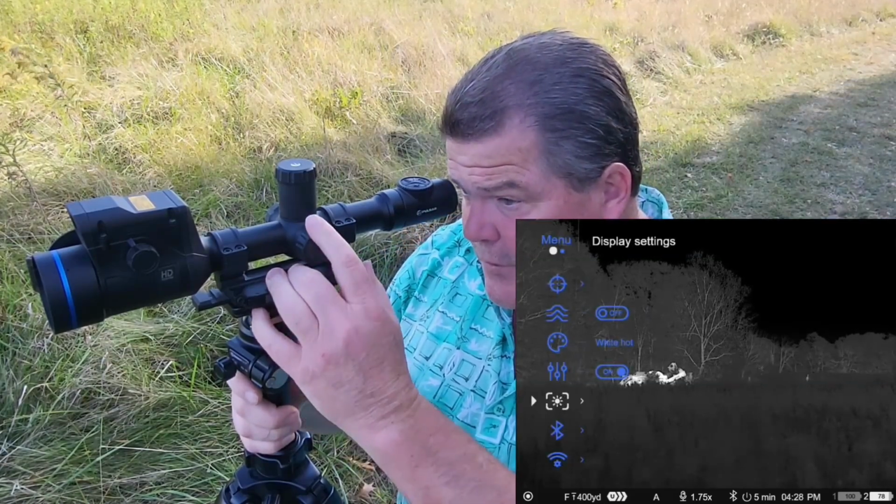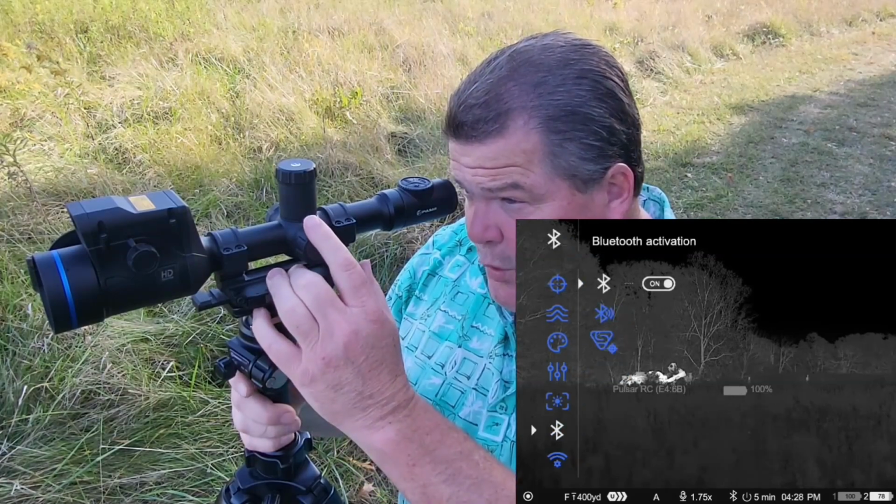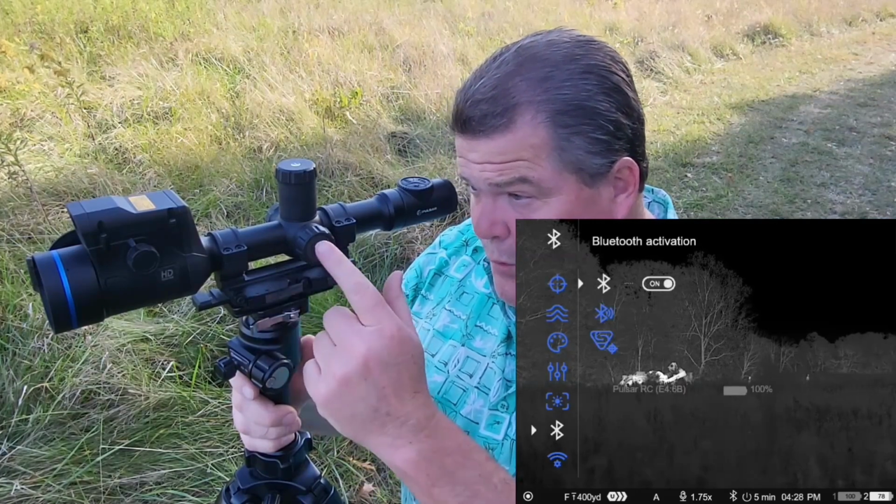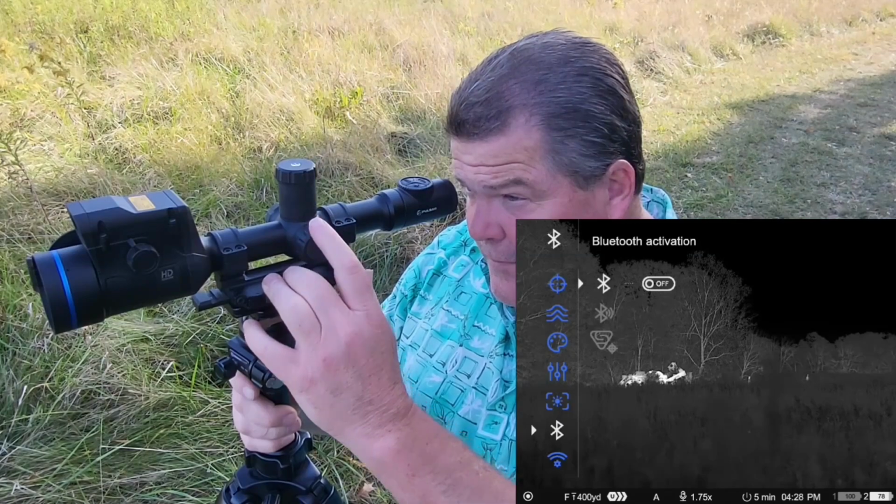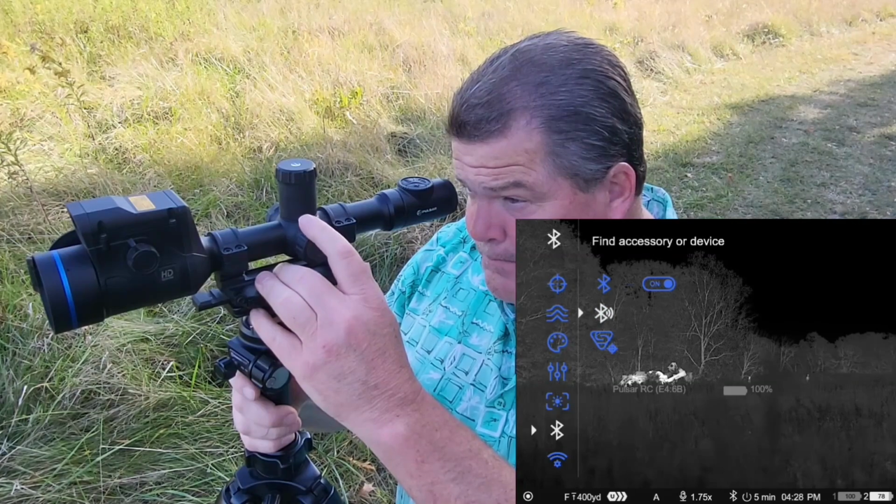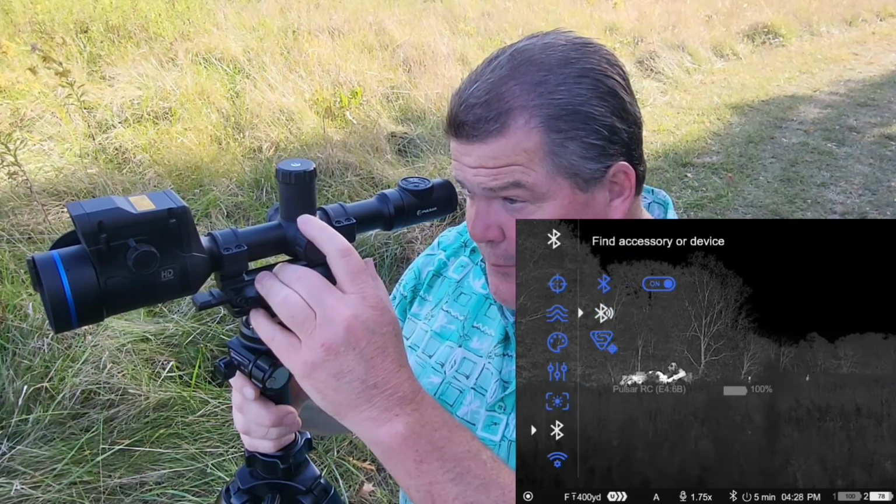Next item that we're going to encounter is going to be the Bluetooth function. I think it's pretty self-explanatory. There's an on-off toggle up here at the top that allows you to turn it on and off. Short press to switch between that function. Rolling the encoder is what's going to get you onto the other menu items. So we have find accessory or device. That's if I want to hook up a remote.